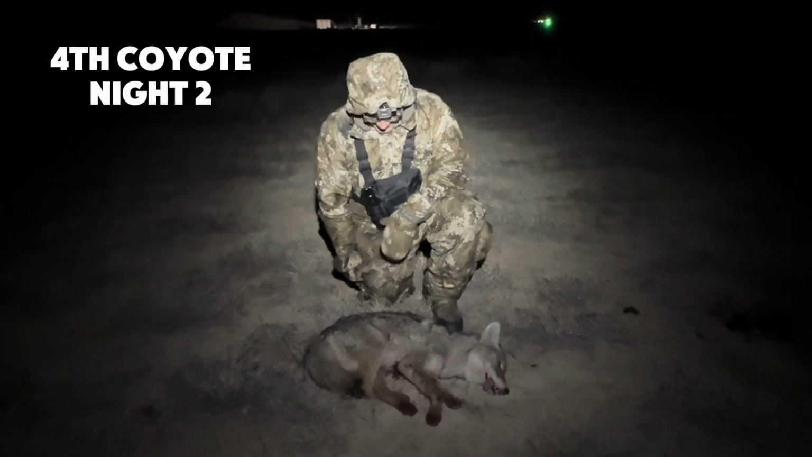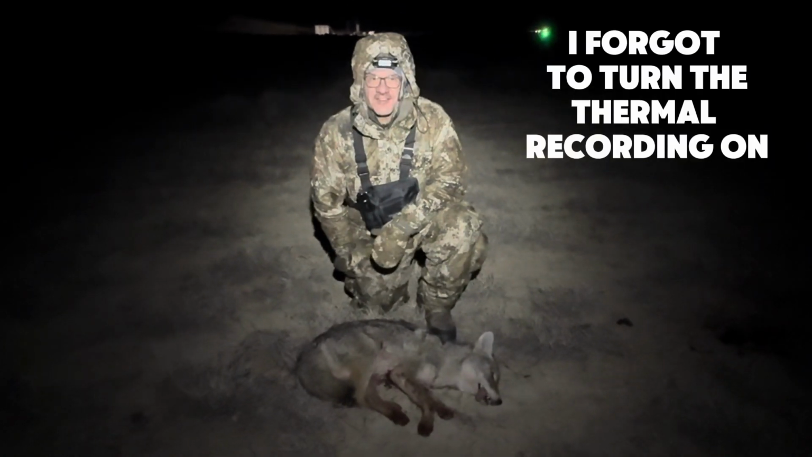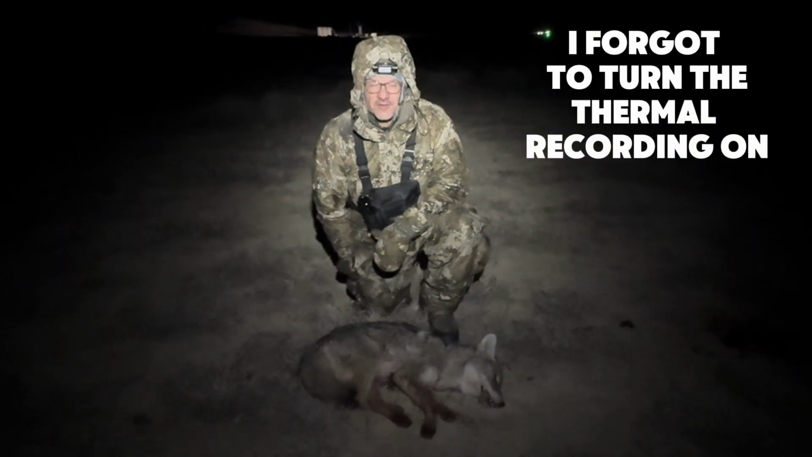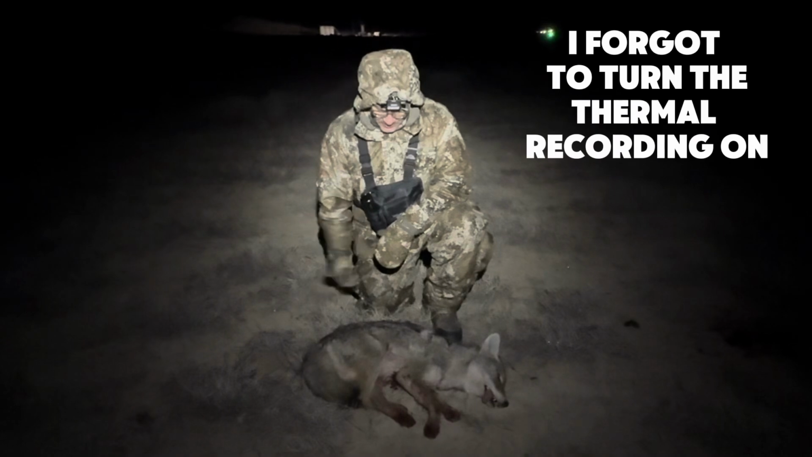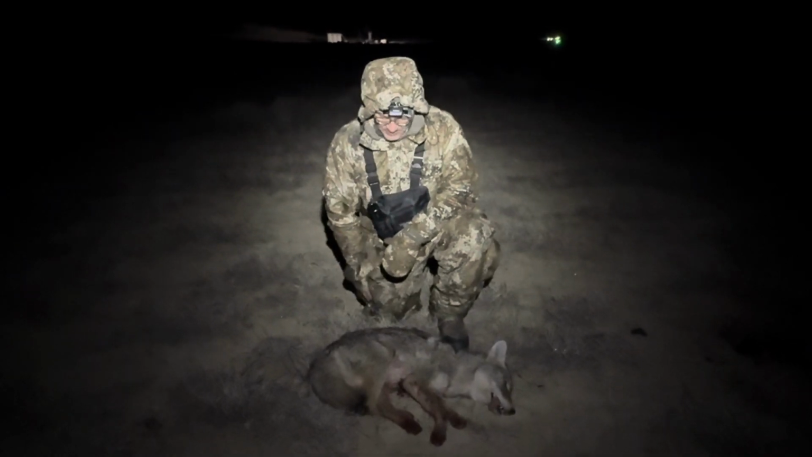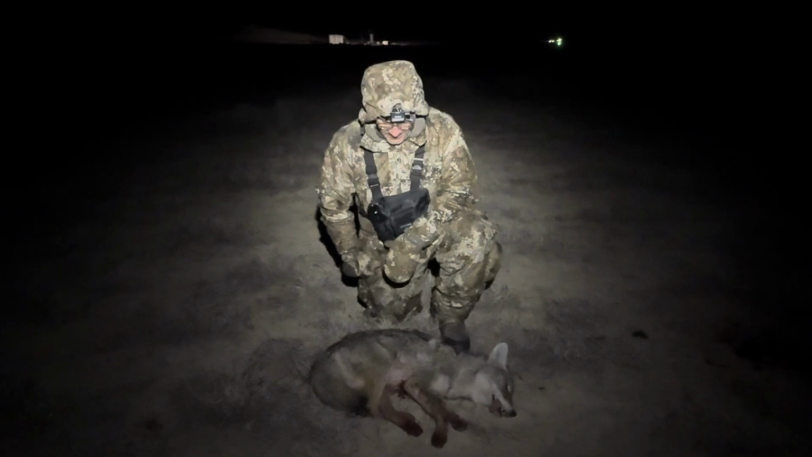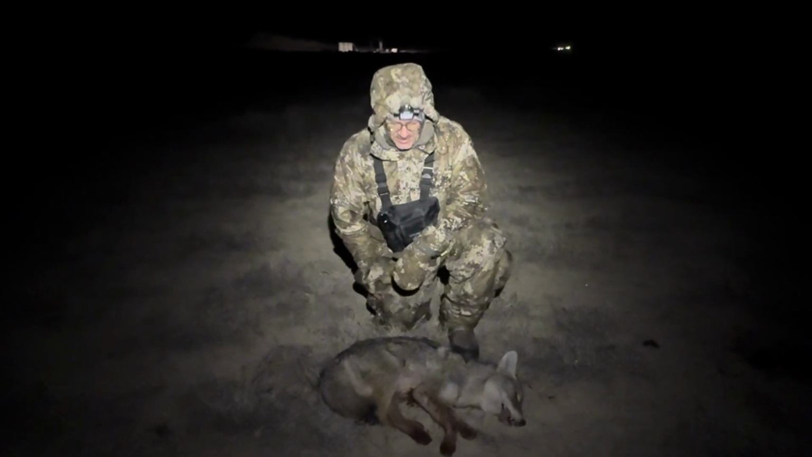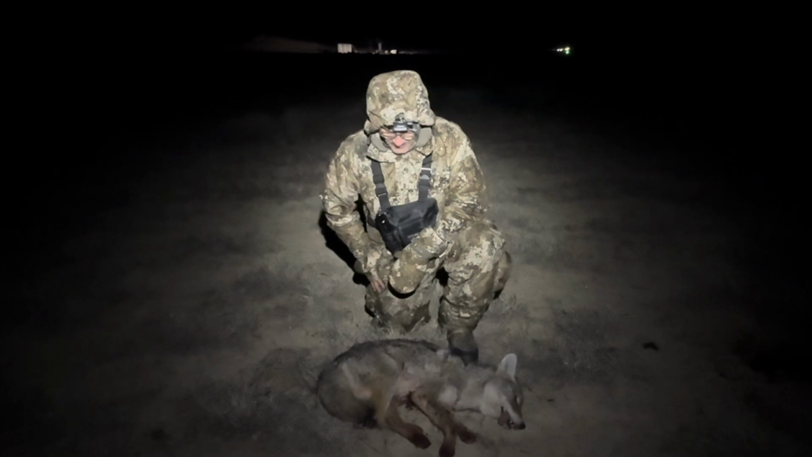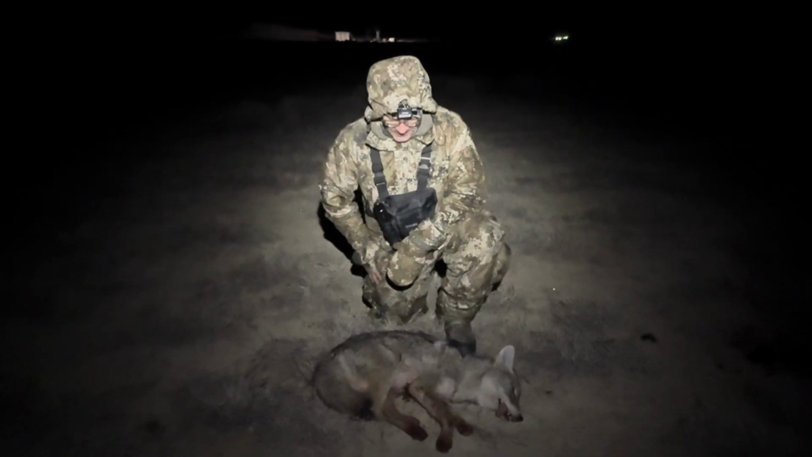Okay. Hey everybody, we just got this coyote. What is this, the fourth coyote for the night? Fourth coyote, one fox. Yeah, it's been a pretty good night so far. This one was pretty fast. I mean, we got to the stand and within just a few minutes he came charging in. Randon saw him first. I swung over and just got a quick shot, and I think we hit him pretty hard. So this has been a pretty good night so far. I'm excited to see if we can get a few more.